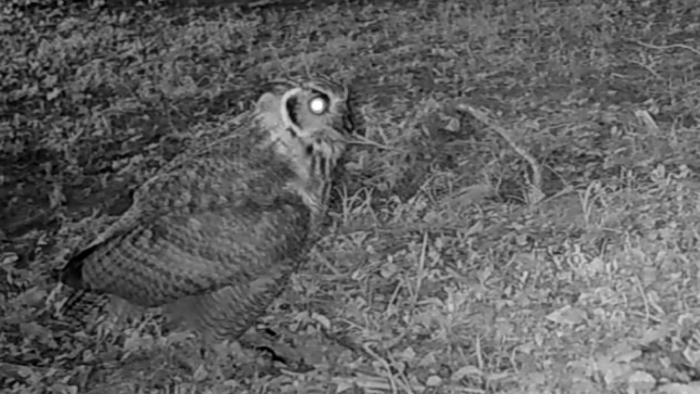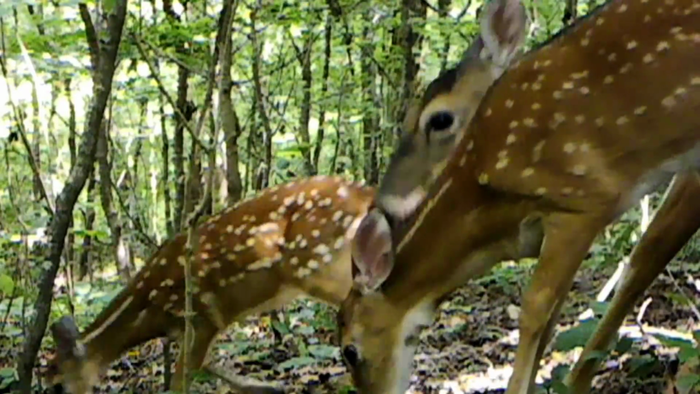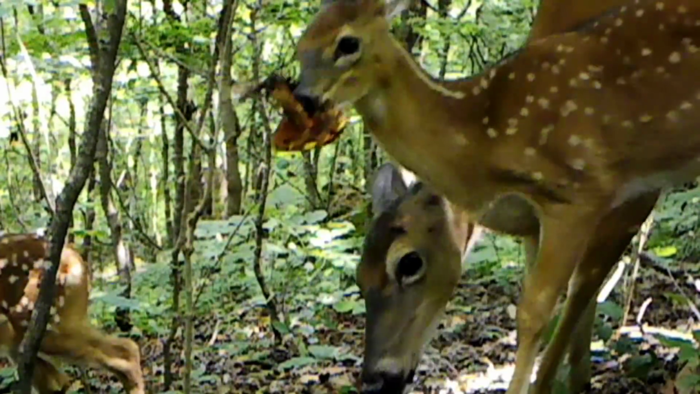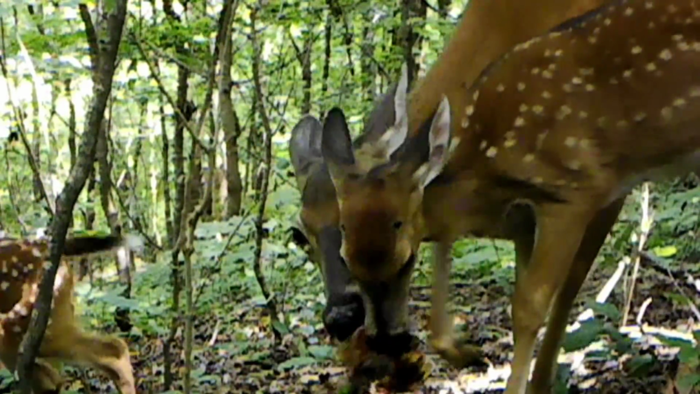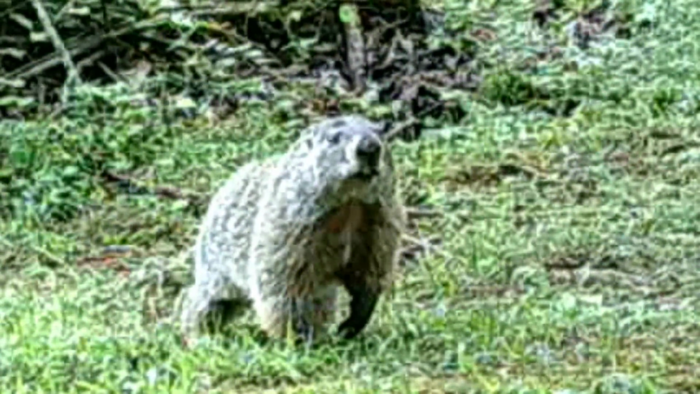Finally got some good pictures of old Hootie. And the little ponds, they're just running everywhere. And they're comical in themselves. And old Bruiser, he's still on the move.